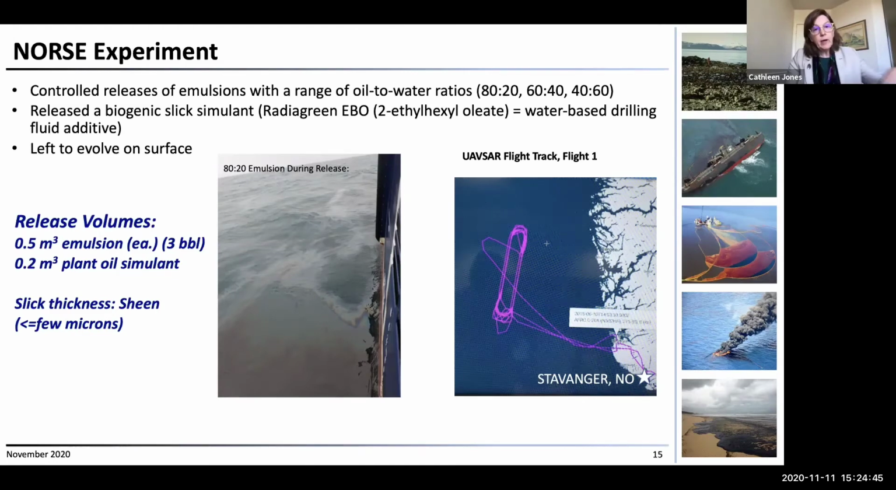We separated them by something like 1 nautical mile, and then UAVSAR took off and started doing circles over the releases and imaging the release points from different, basically from different viewing angles. And of course, we took off in the morning, we flew back, we refueled, and then we came back in the afternoon and imaged it some more.